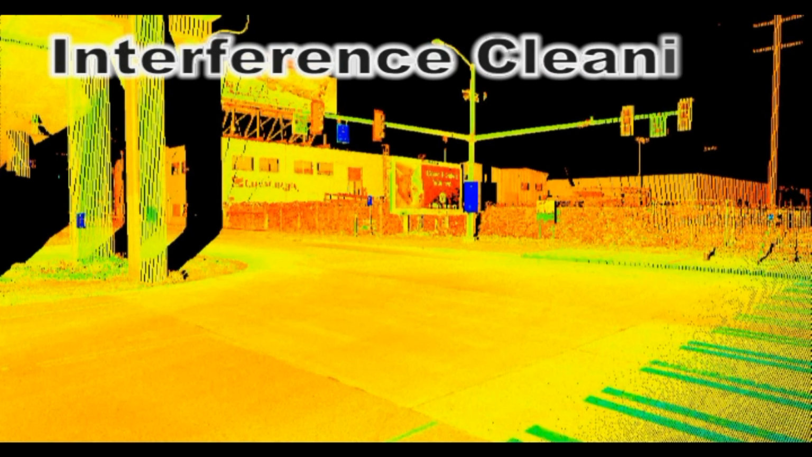scan data. Interference cleaning. Tools within the scan software provide for removal of errant points or temporary obstructions from the point database. This noise can be caused by a variety of things that disrupt the scans, such as traffic or pedestrians passing through and creating false points in the cloud.